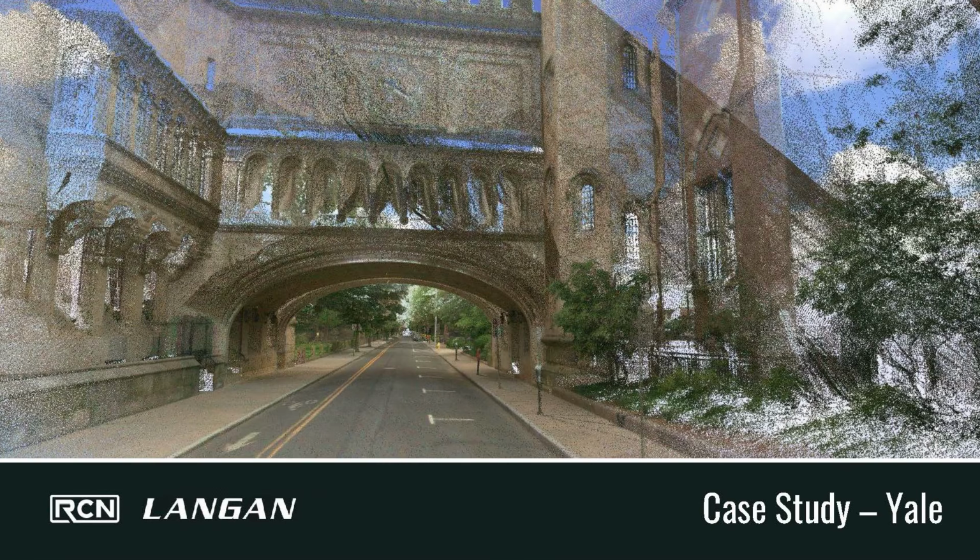And then here's Yale. This is one of the few projects that we performed this type of work on that I can share. It also looks pretty cool. I rarely show color point clouds because it frustrates me when cars are in the way and it blasts the car all over the side. So whenever I get a nice clean street, I always like to show it off.